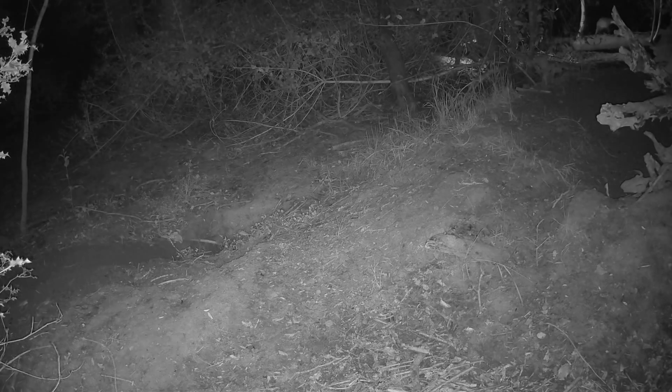What I like about this is you can see that I've moved this camera further on, and you can just see the light of the previous camera picking up this badger as he's moving through. As I said in the intro, I had these cameras here for about a fortnight. It seems to be the last couple of weeks that this part of the set is what they're excavating.